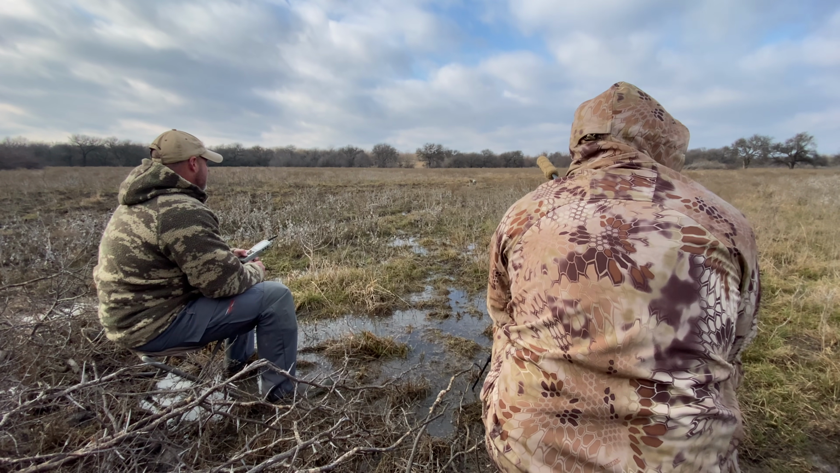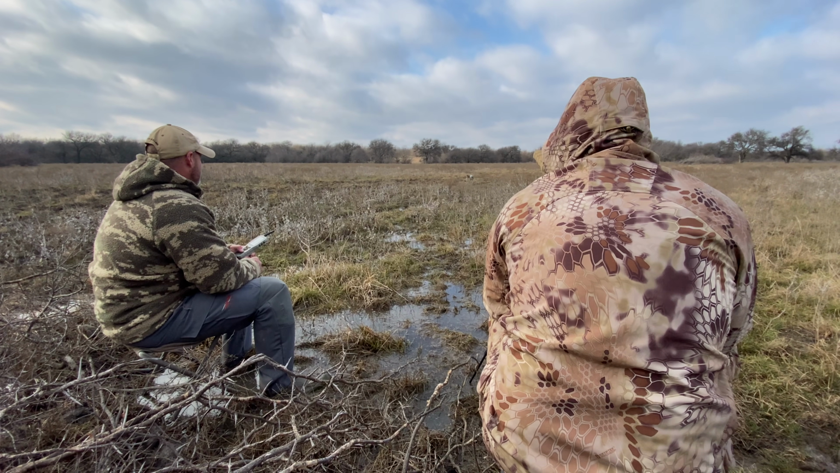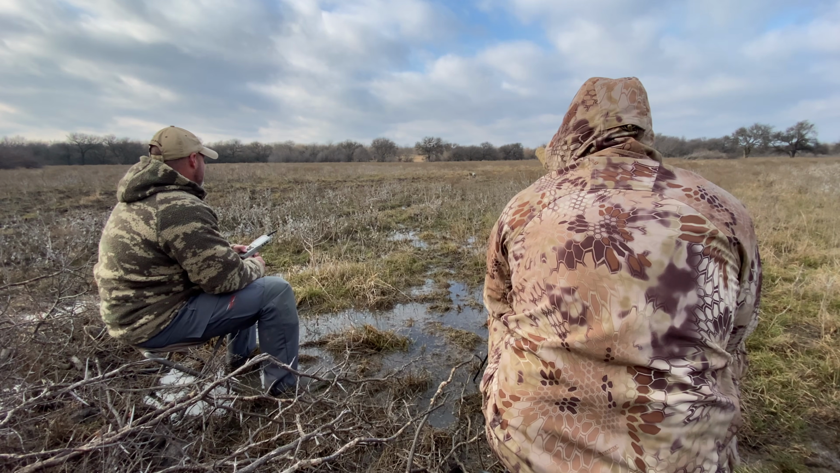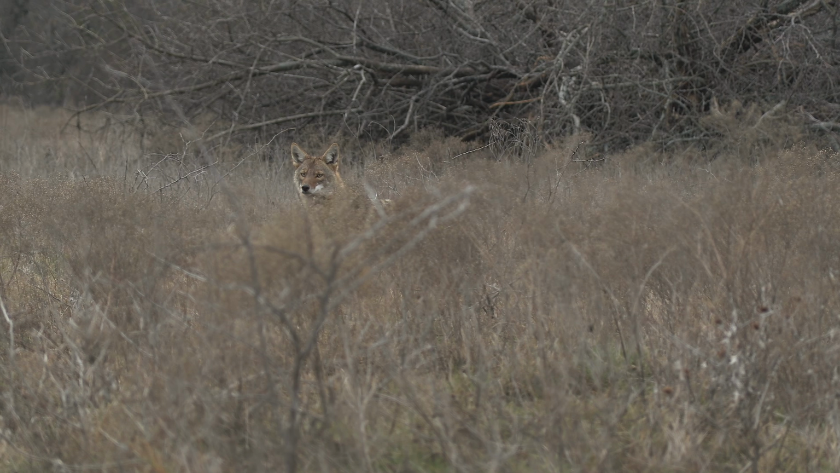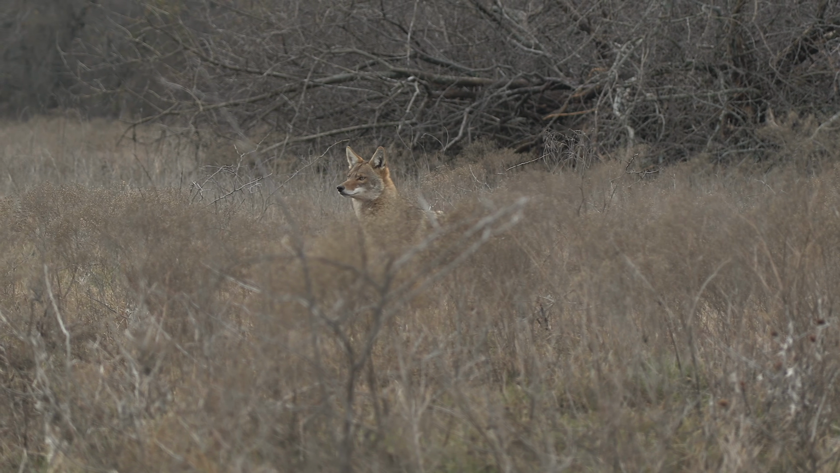Man, we get on this coyote stand, awesome looking stand. We're set up against a brush pile. Coyotes could come from basically anywhere. All of a sudden Chris says, "Hey, coyote, right here." I'm looking directly out in front of me. I'm scanning, I don't see nothing. And all of a sudden I glance over at Chris, and he's got the camera pointed this way. So I look, and right there, I'm talking 30 steps, is a great big old barrel-chested male.